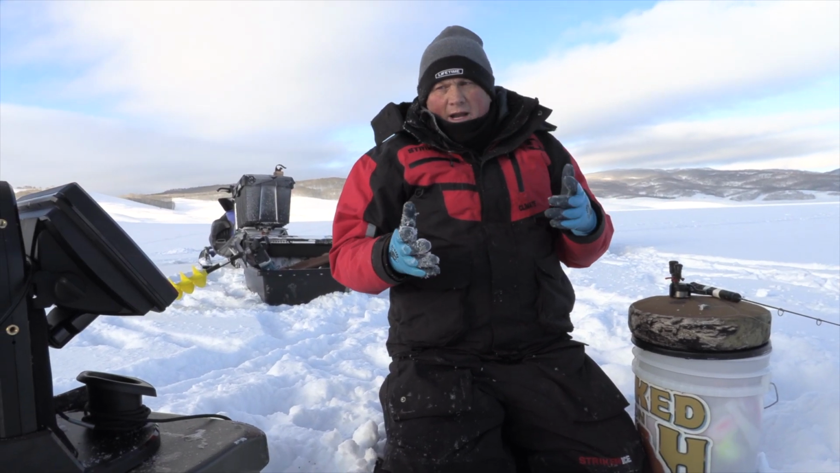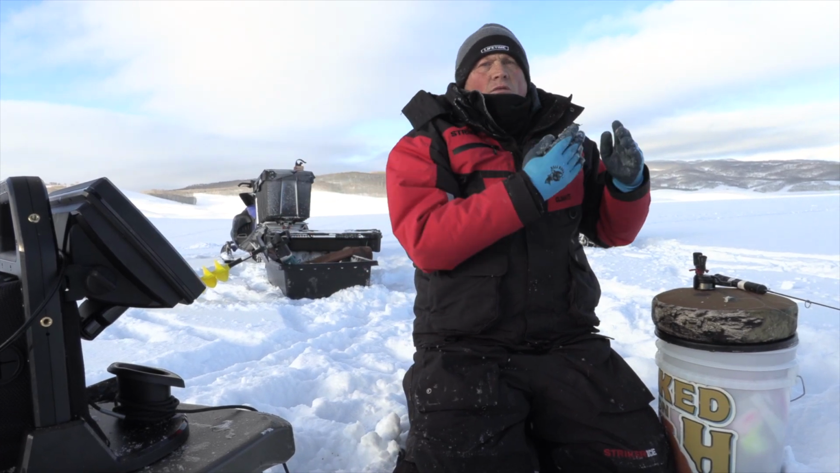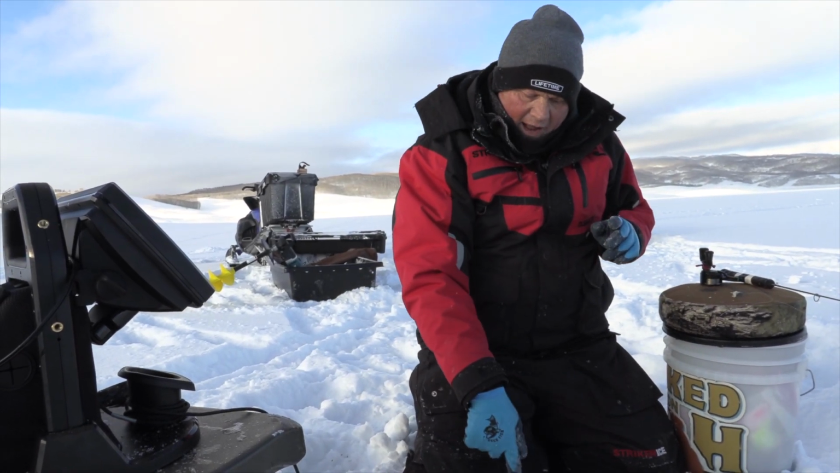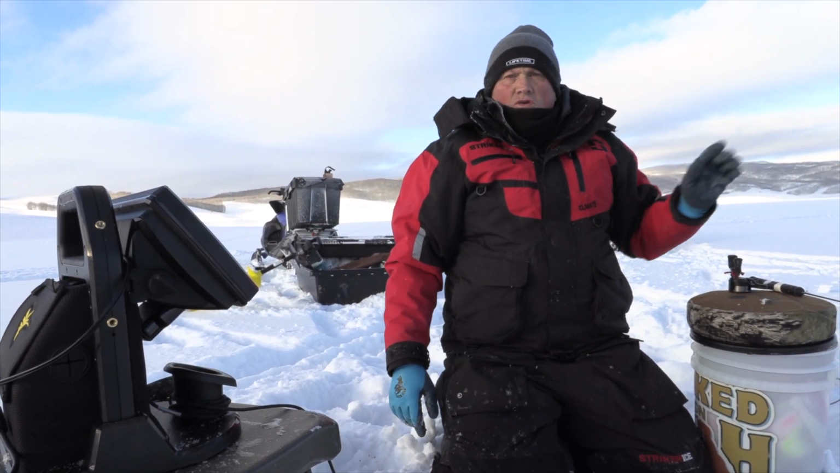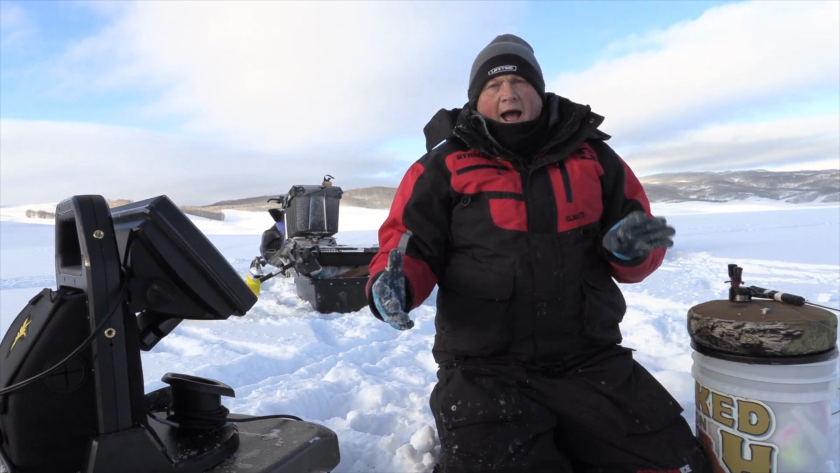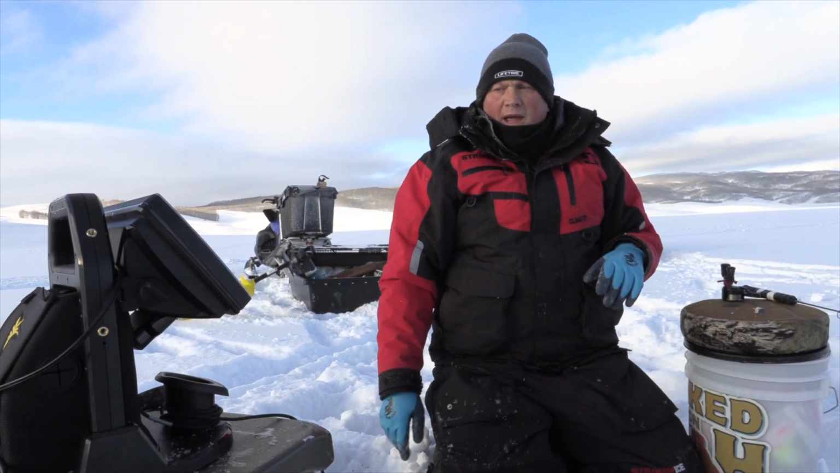You get good at reading what they're doing, but right there on the Mega Live, we're seeing a change of direction. They're going vertical, they're going back down, horizontal. They're circling the bait. You can see which direction they're leaving from. It's powerful for you to know how to fish your bait.